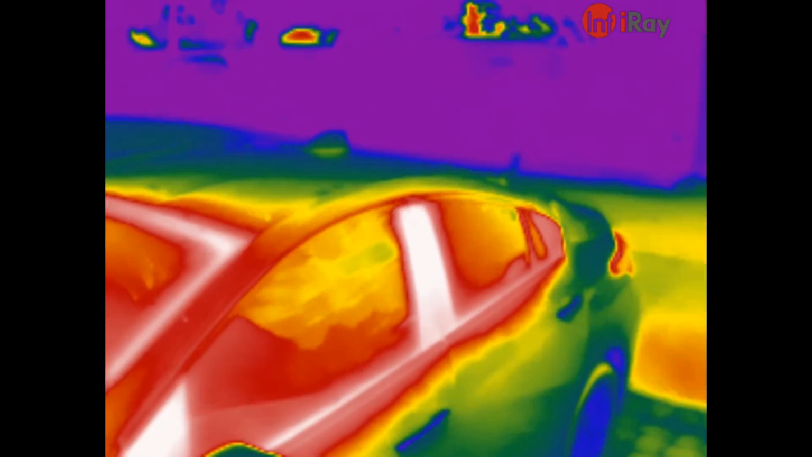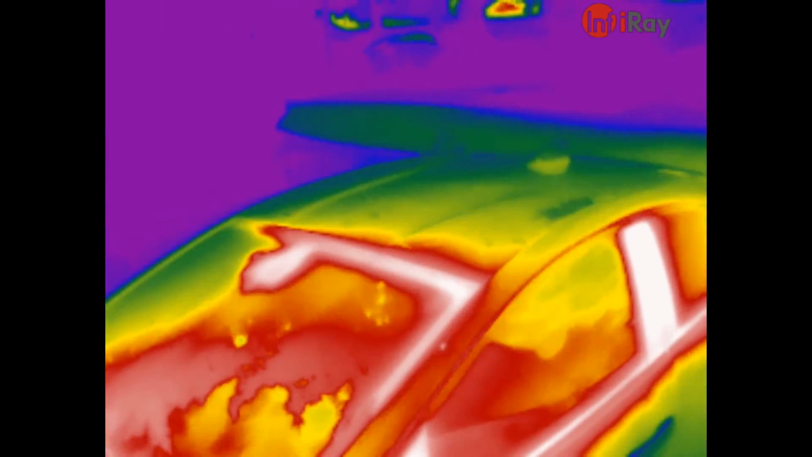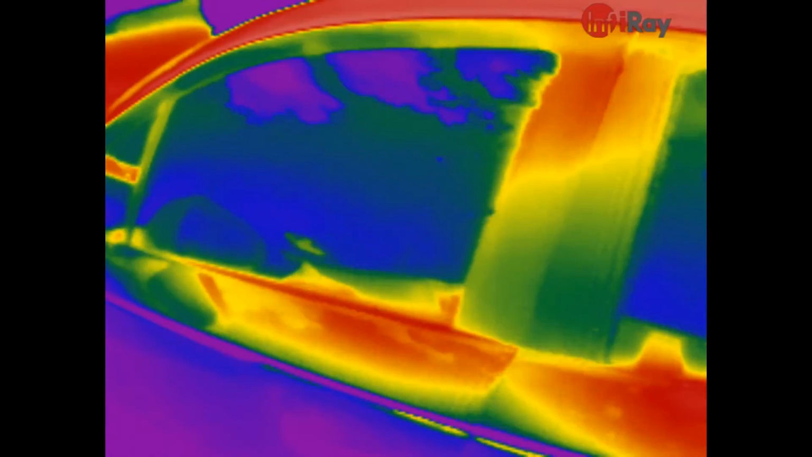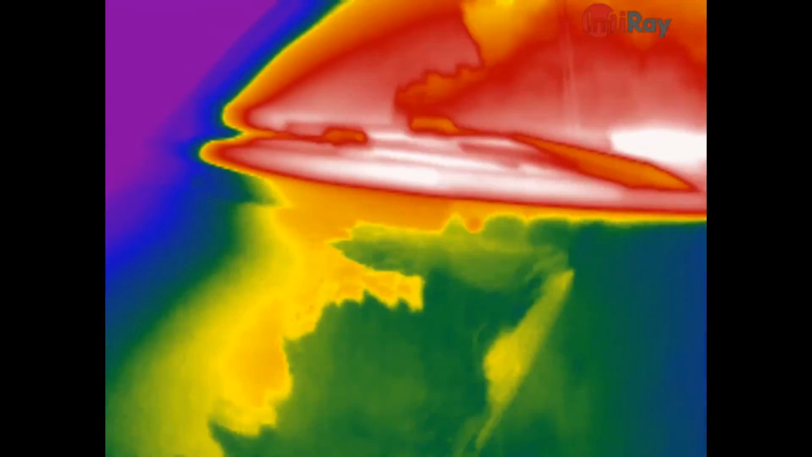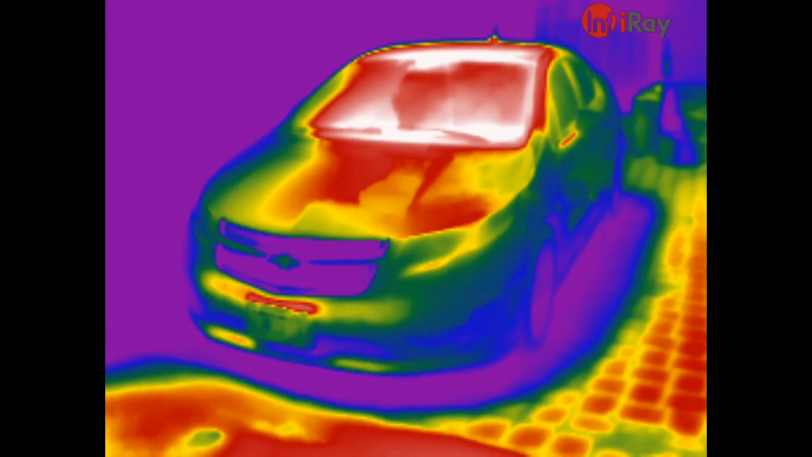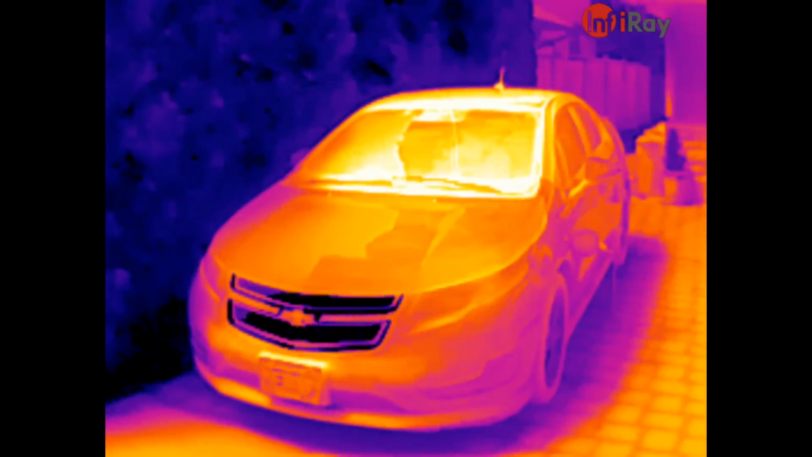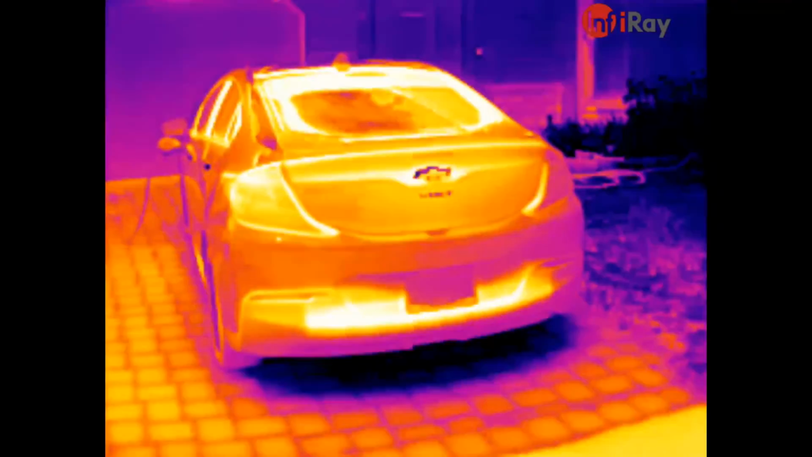And that's the car with the silver roof. Certainly see the colder temperatures around the hedge, which is all showing in blue.